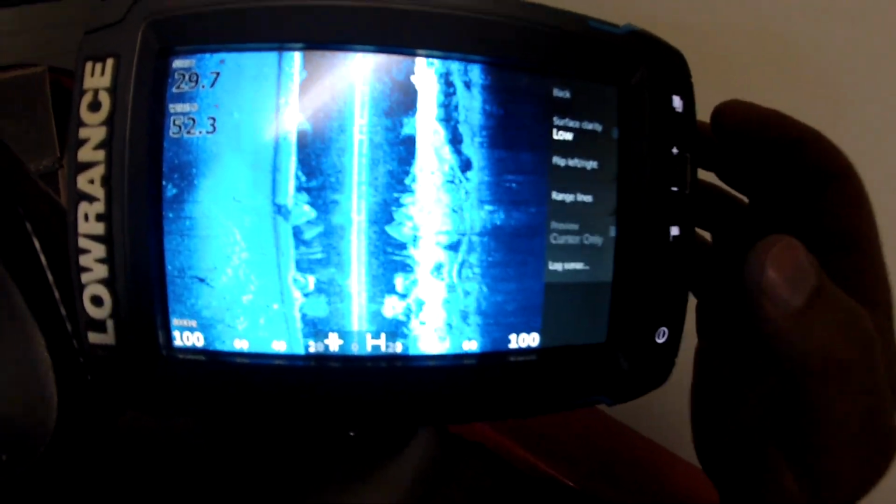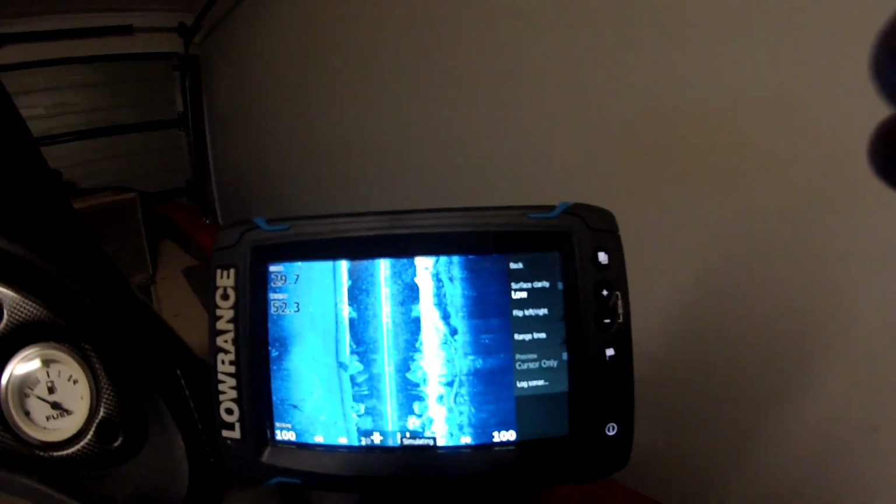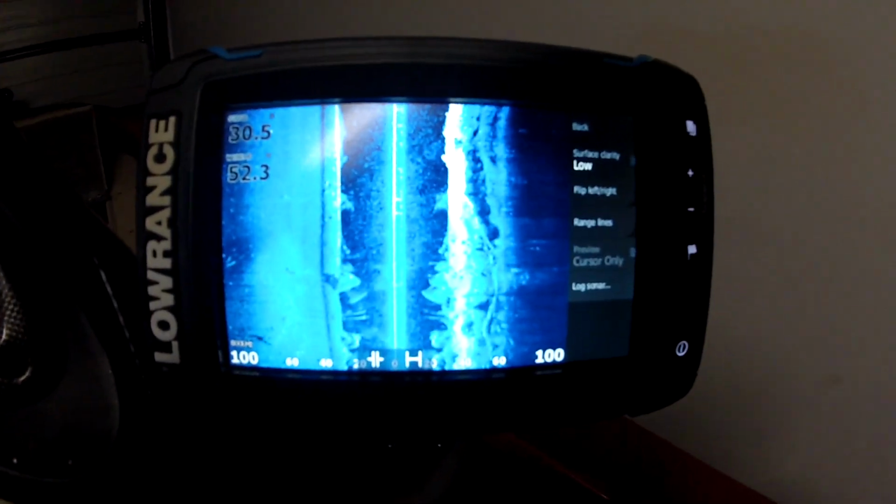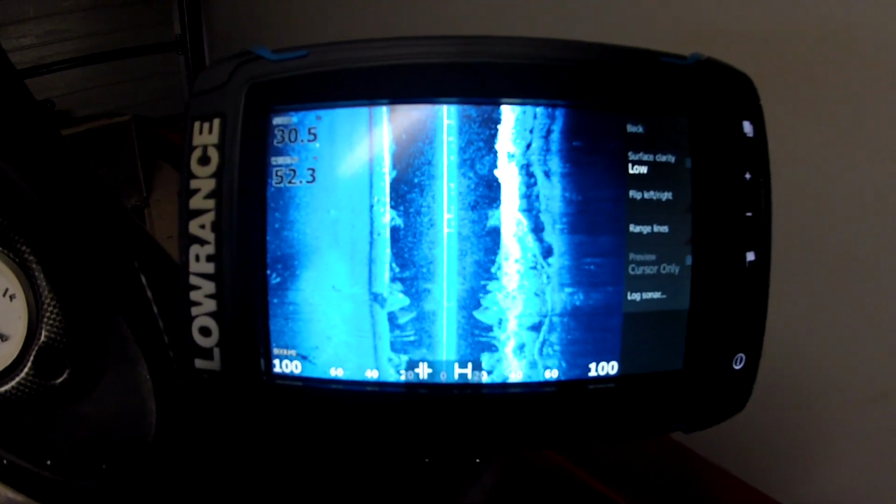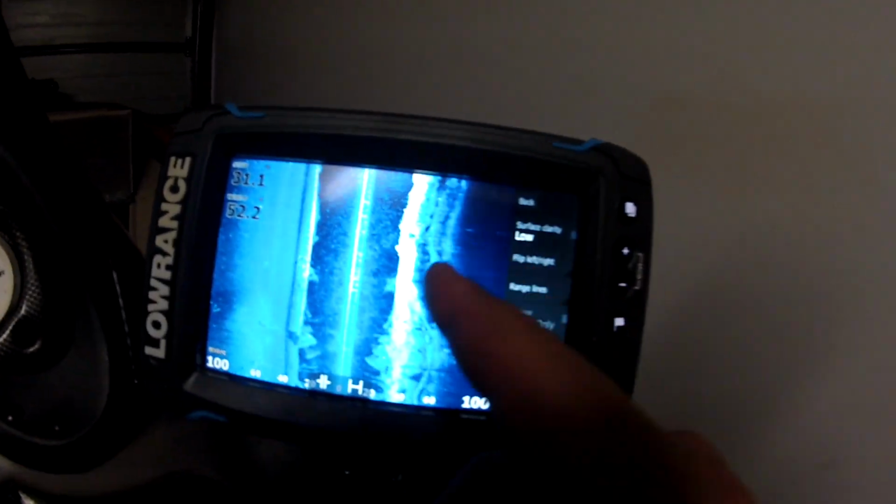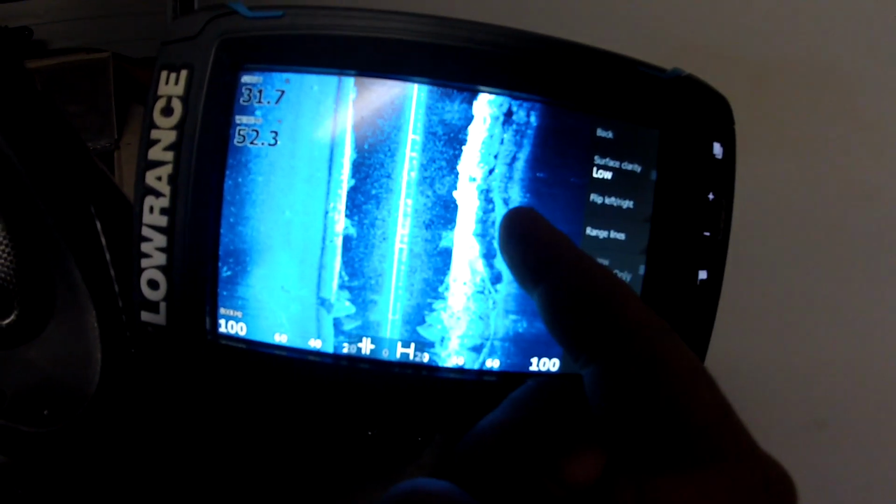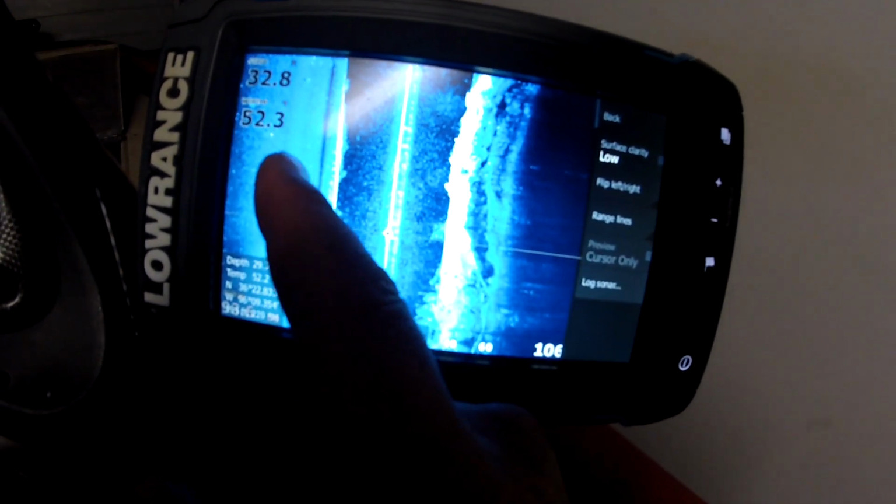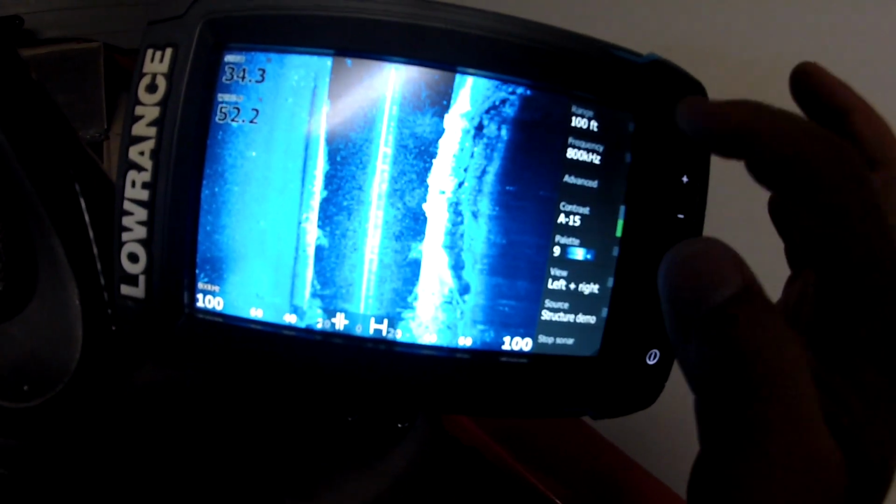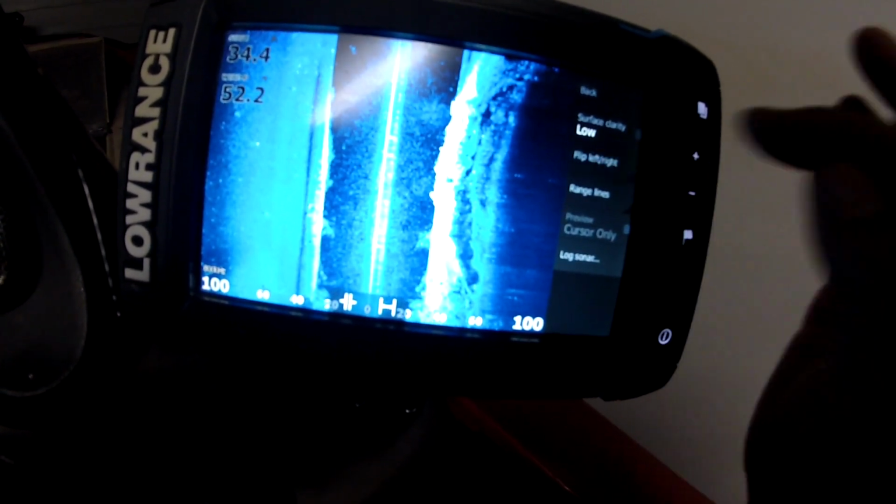Now I'll give you a tip. When you install your transducer on the back, it can be different ways. So what you got to do is, say, go to a lake or something and drive past a tree. If you drive past the tree on the right hand side of the boat, and the tree comes on your left hand side of the boat, that means you got to flip your screen around.